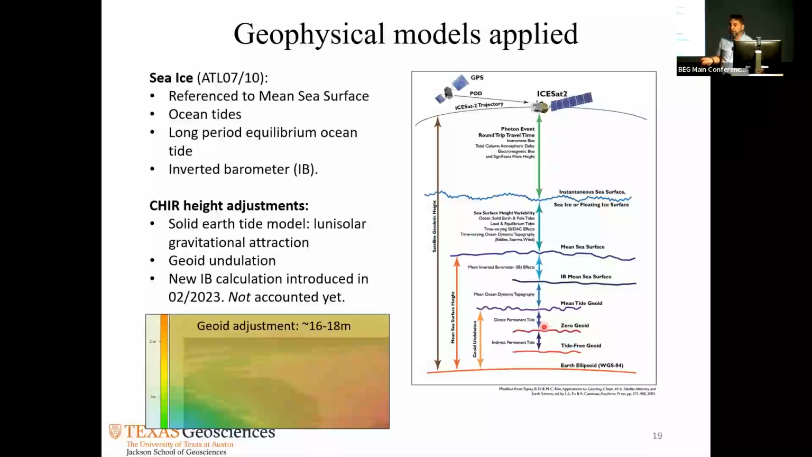Especially when you're shooting a sea ice surface, which in the polar regions, there's a lot of tides that you have to consider. So you can see here, even though this is your mean sea surface, there's a lot of models that go into calculating just a plain mean sea surface. So usually we go with tide-free geoid. That means because all the heights are here coming from GPS, which are ellipsoid, we usually convert them to geoid, and then we're usually done, but not in this case.